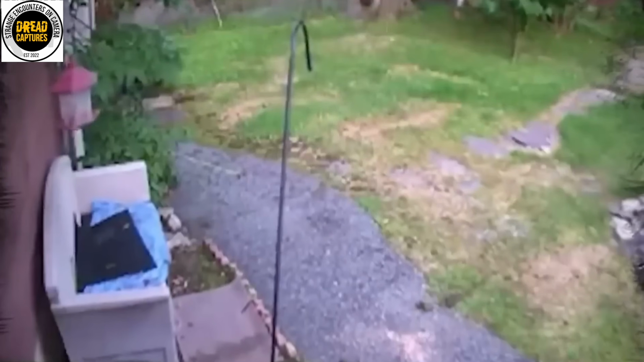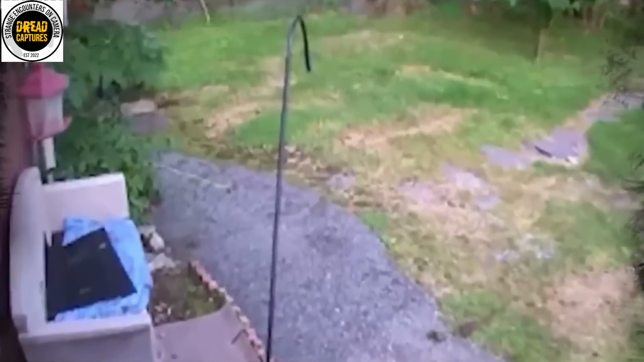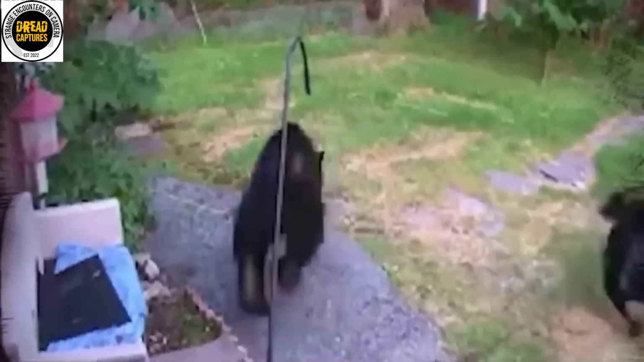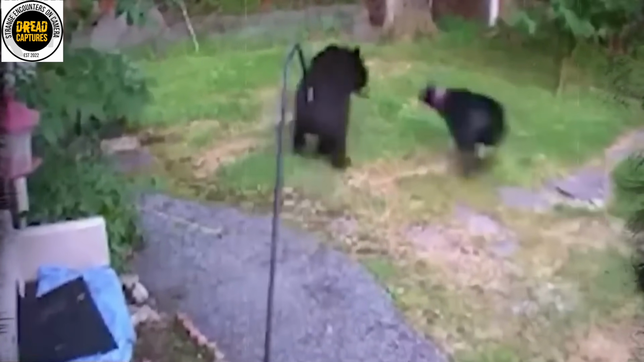This bear seemed pretty docile. I often wonder if they know that one swipe from one of their big old bear paws would pretty much put any animal in its place. Not that I want to see that happen to any animal, especially a dog, but you can tell these bears don't know their own strength.